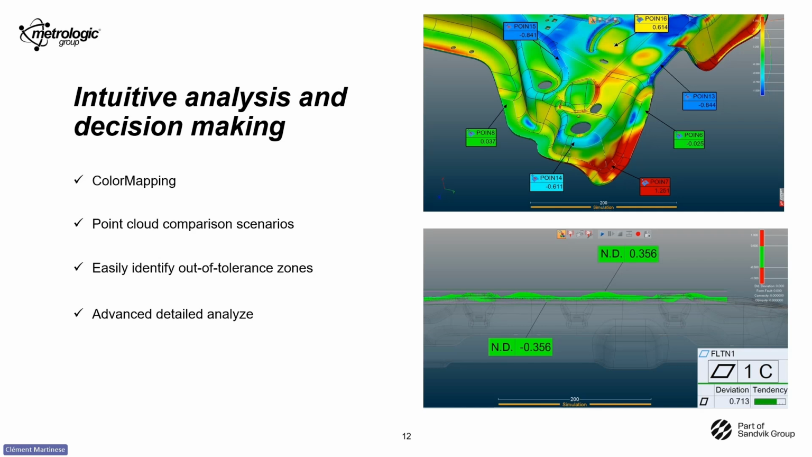All of this makes it incredibly easy to identify out of tolerance zones at a glance, with the red or green stickers to see if you are in or out of tolerance, or use the full color mapping as you see on the slide.